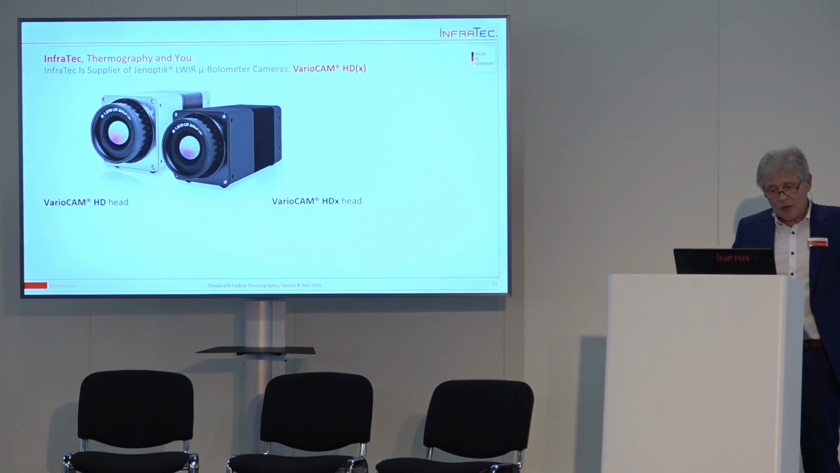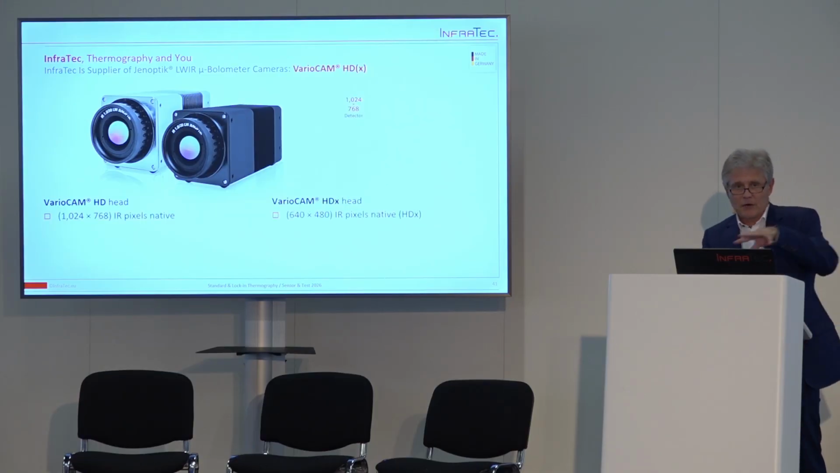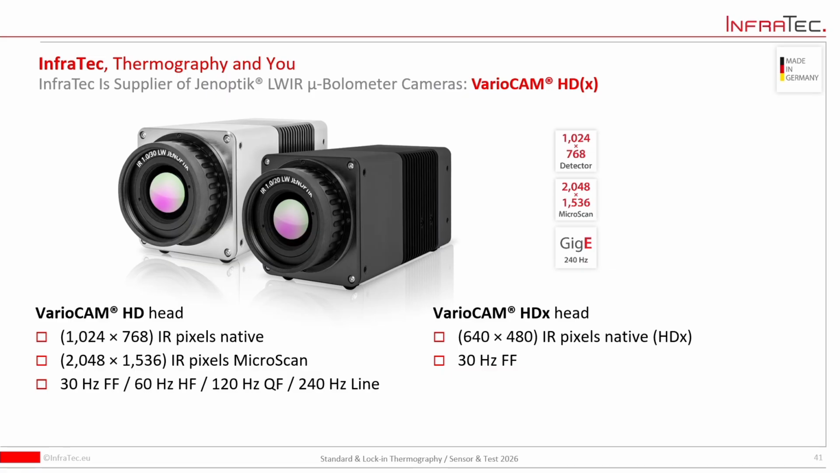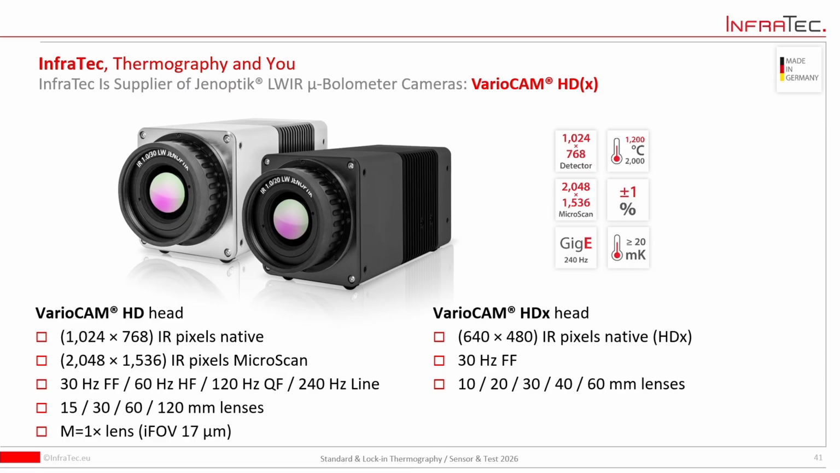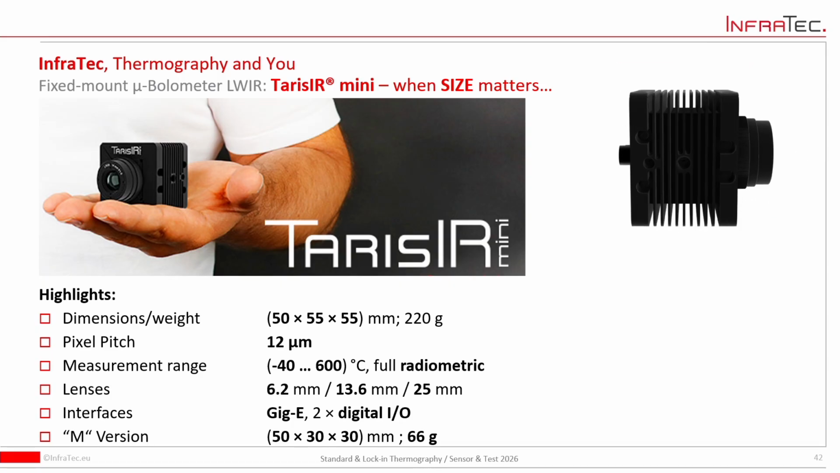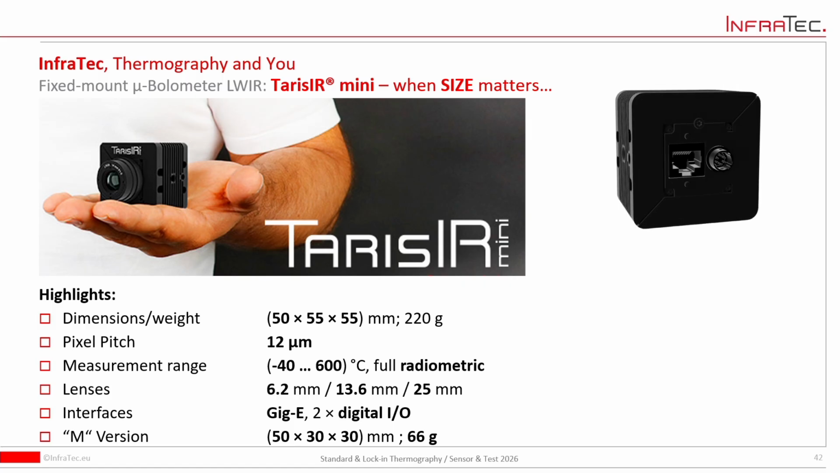So we offer uncooled cameras from our VarioCam series. This is a camera with a long wave infrared detector inside, uncooled. This is a system with 1024 by 768 or with 640 by 480 pixels. These are our standard uncooled cameras. But in addition, we offer another camera. This is our newest one. That is totally easy, totally affordable. This is called our Atari camera. It's totally affordable. This is a small one. This has a dimension of that. That is not too much.